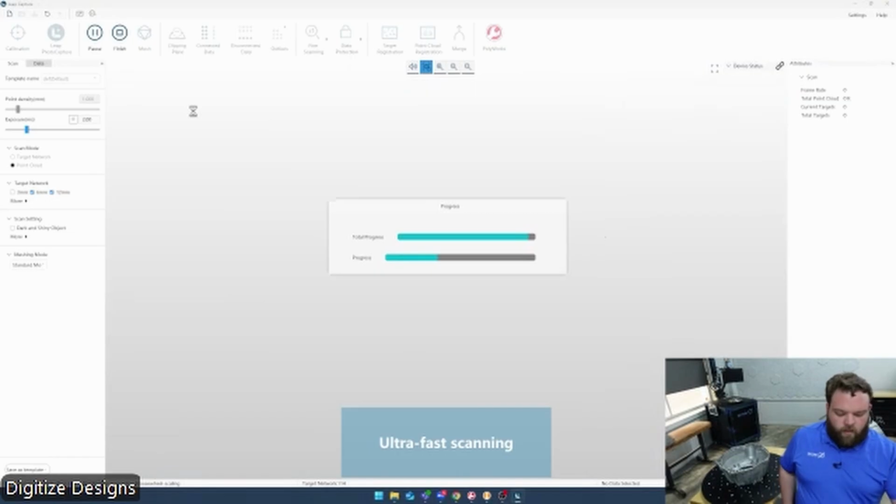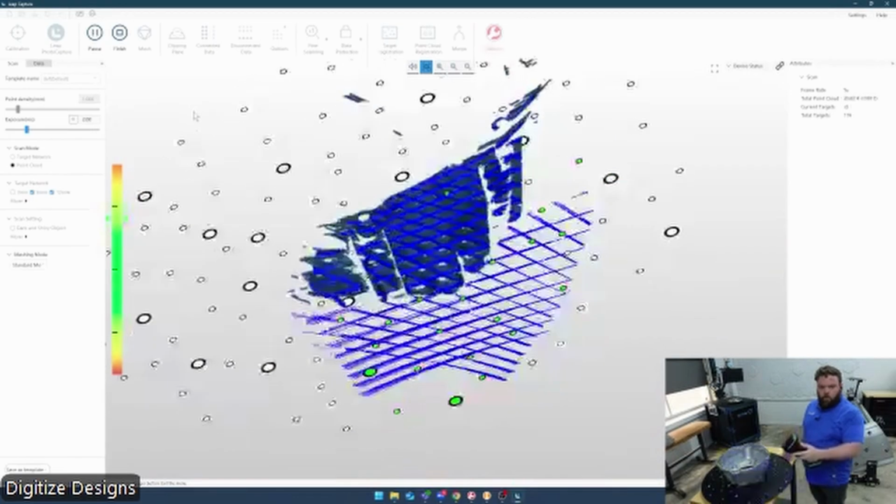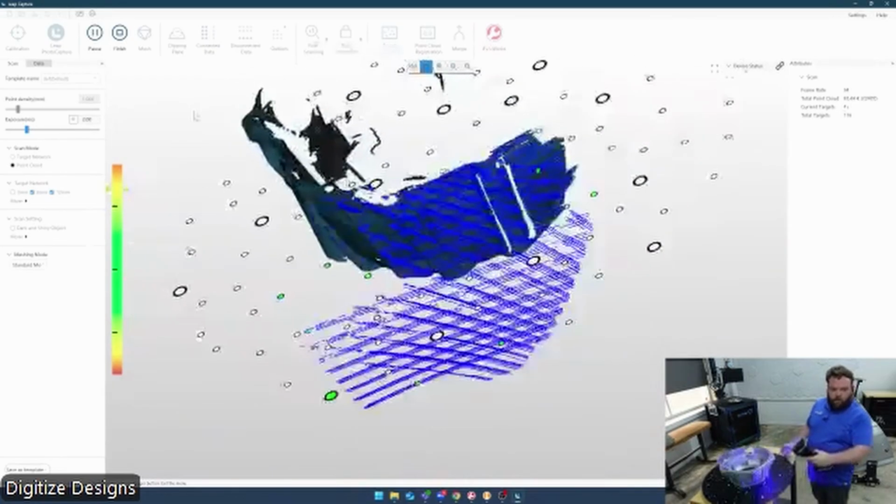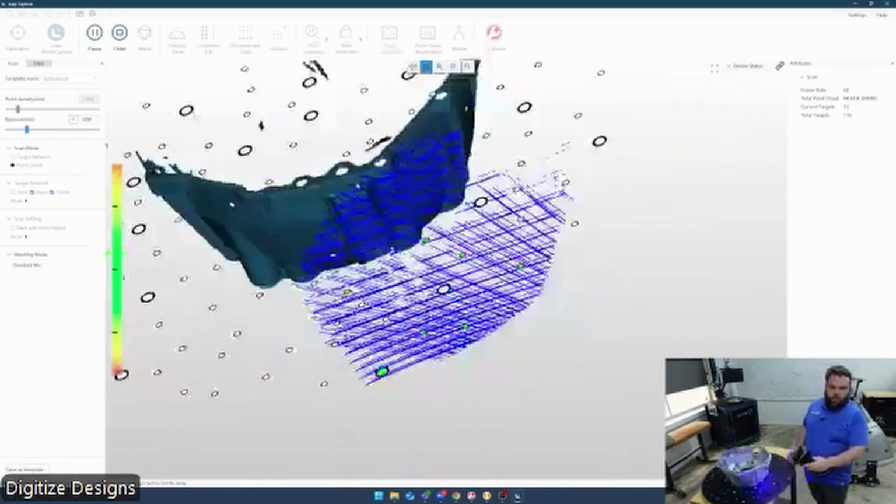So we'll do that, and then the scanner's ready to go. You can see it's watching for those targets. The green ones are the ones that it can see right at this moment. The white ones are ones it knows are there, it's just not using right this minute. It's using those targets to keep track of its position.